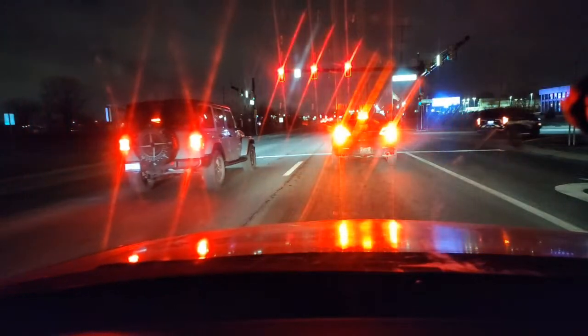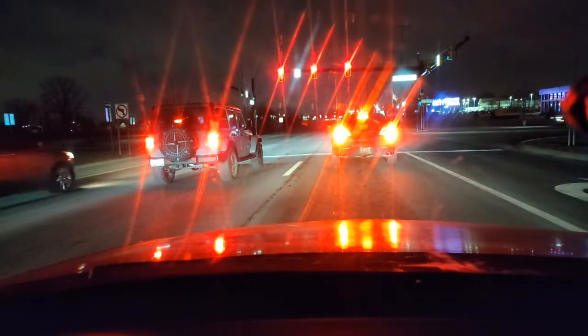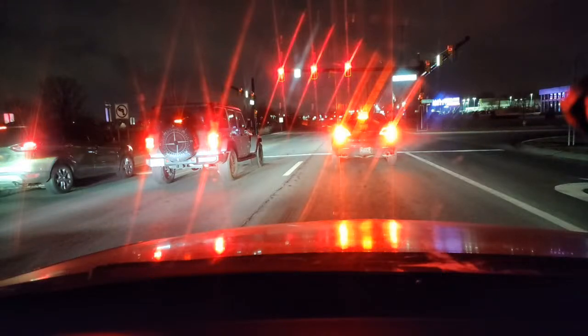Guys, I was a little bit scared. The police were behind me. I almost turned down the wrong road. But those things happen. This is real life. So I had to kind of back up and reverse. But if you're worried about the police behind you, you're going to run lights, you're going to speed. But I was okay because I did the right thing.